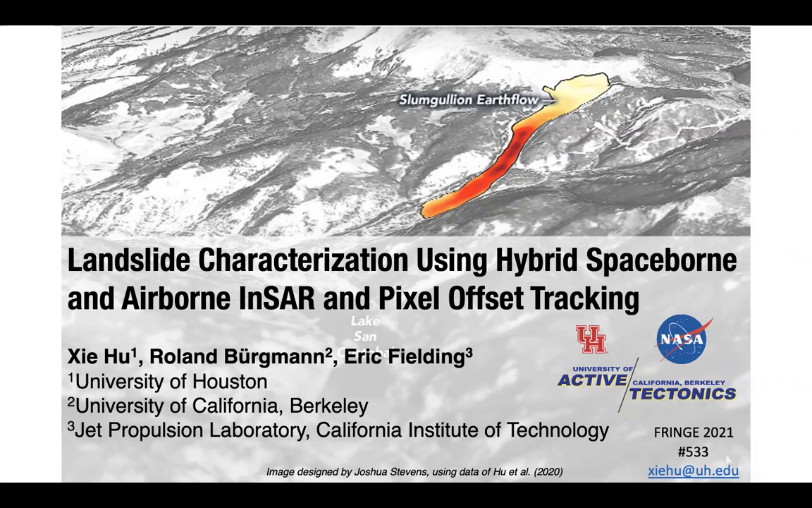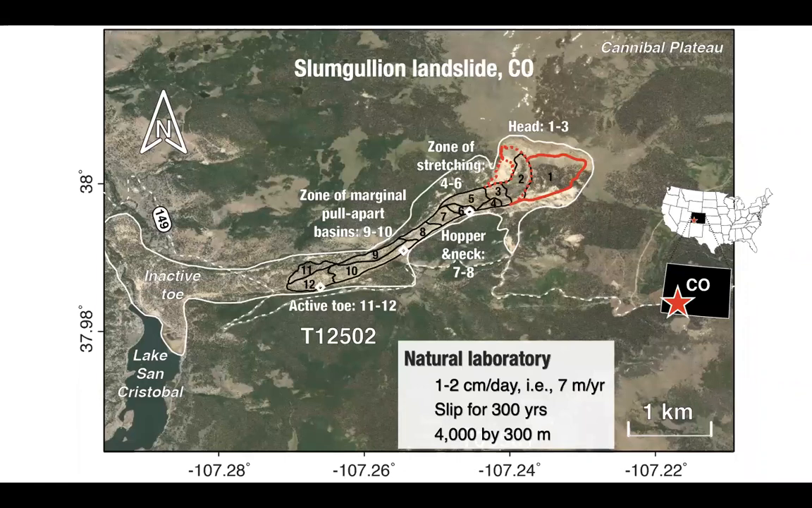Together with my postdoc advisor Roland and collaborator Eric, we would like to talk about landslide characterization using hybrid spaceborne and airborne InSAR and pixel tracking. Our study site is the Slumgullion landslide in Colorado. It's credited as an ideal natural laboratory to study the mass wasting process. It moves at a couple of centimeters per day, and that is 7 meters per year since its reactivation 300 years ago. It travels about 4 kilometers downhill like a snake.